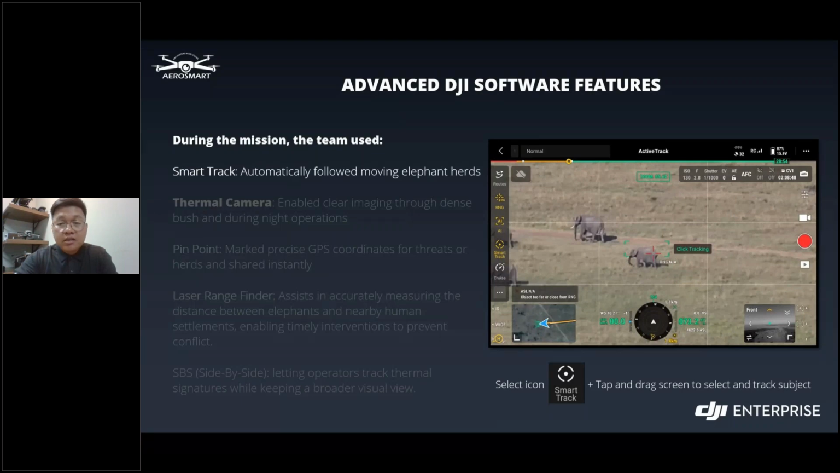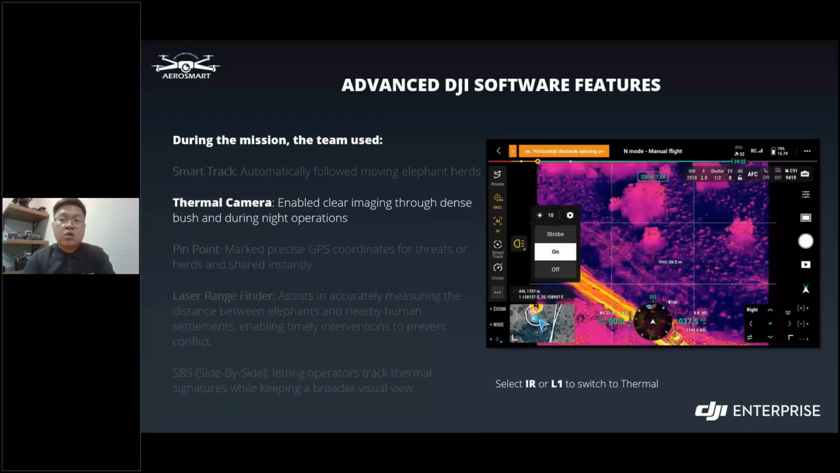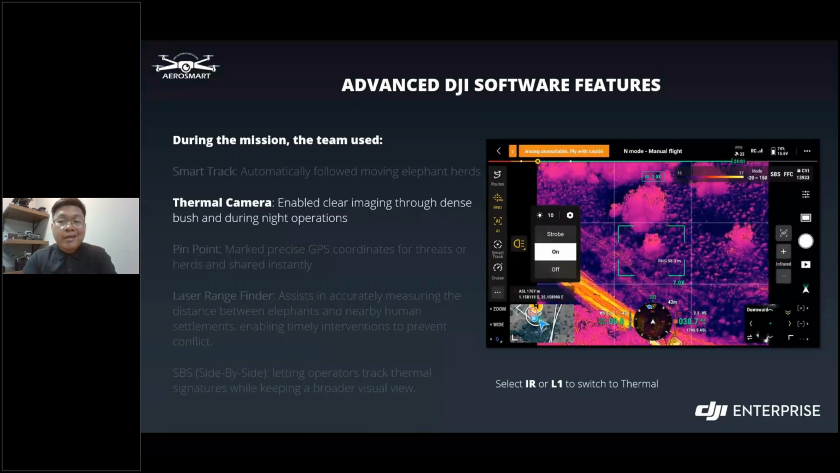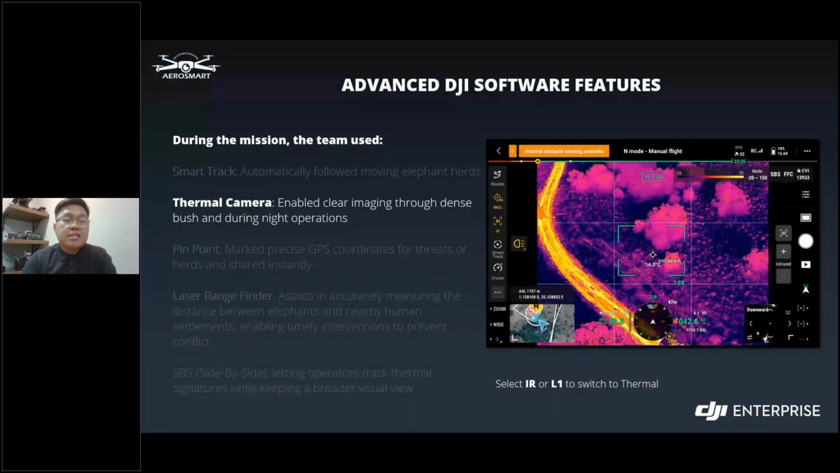Next, we have the thermal camera, enabling clear imaging through dense bush and during night operations, as you can see in the video. To use the thermal camera, you can select IR at the lower left of the remote, or simply push the L1 button on your RC Plus 2, as shown in the video. Now you can easily detect animals, people, or vehicles with their heat signatures.